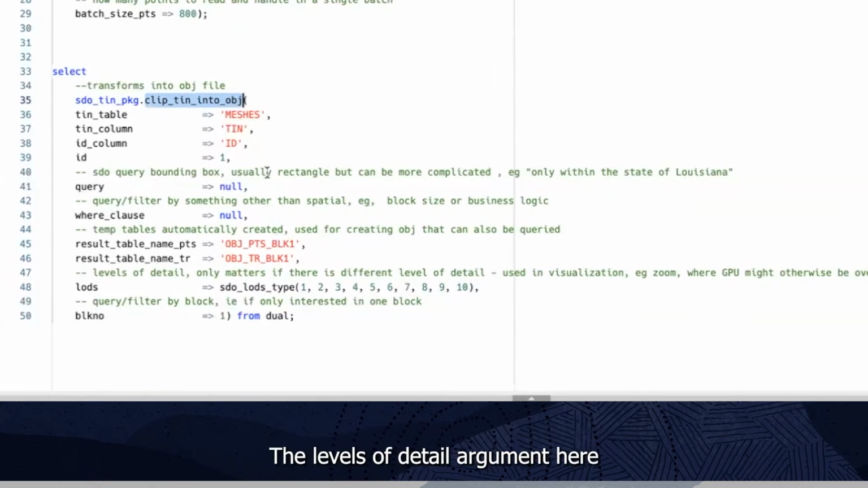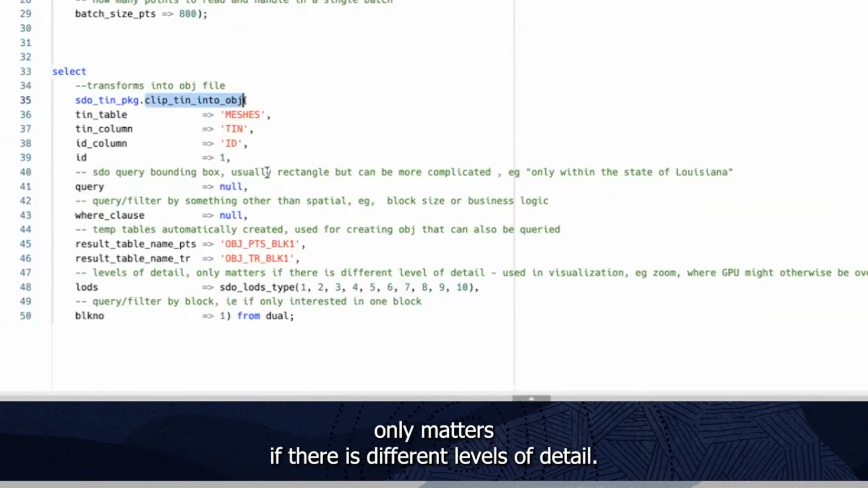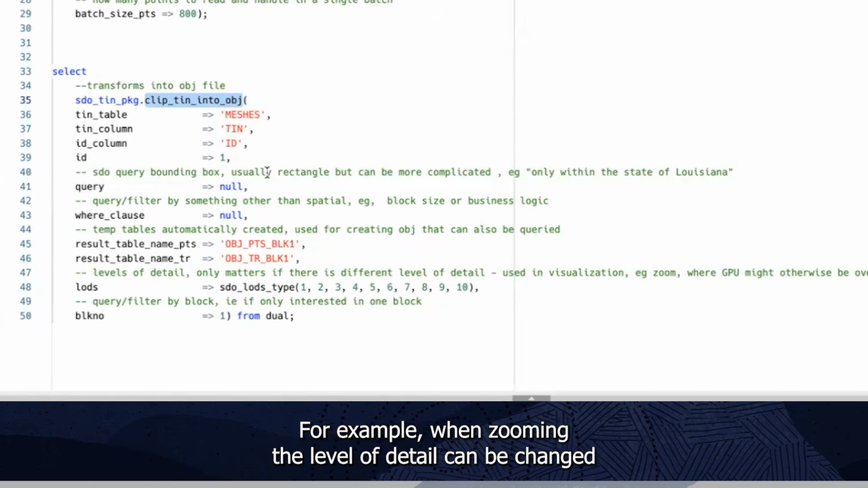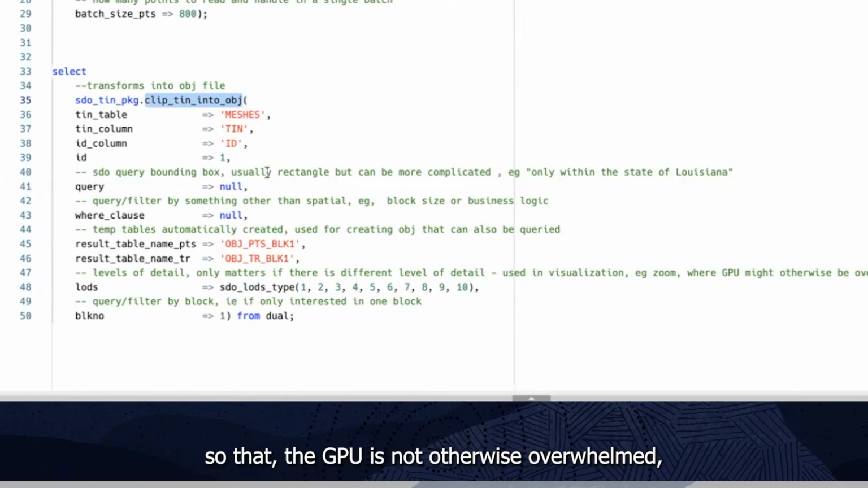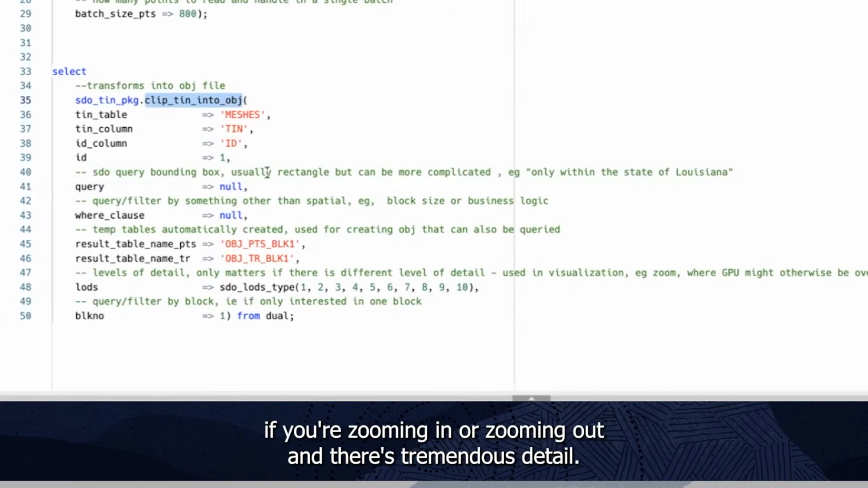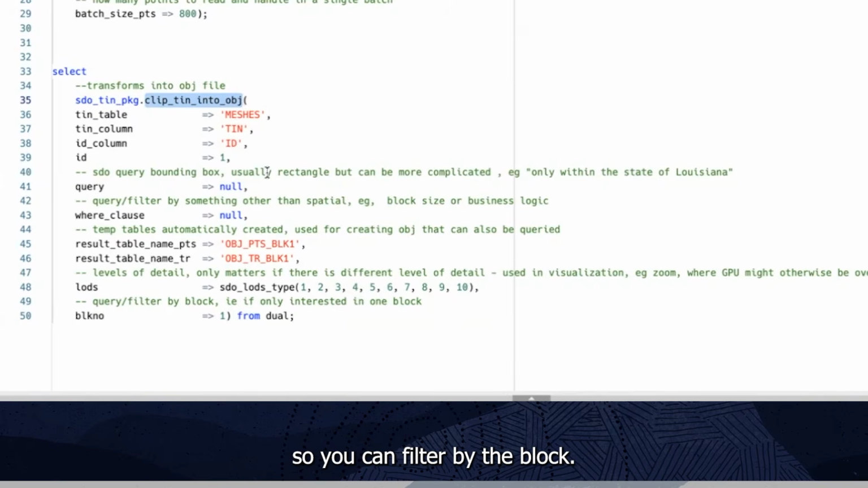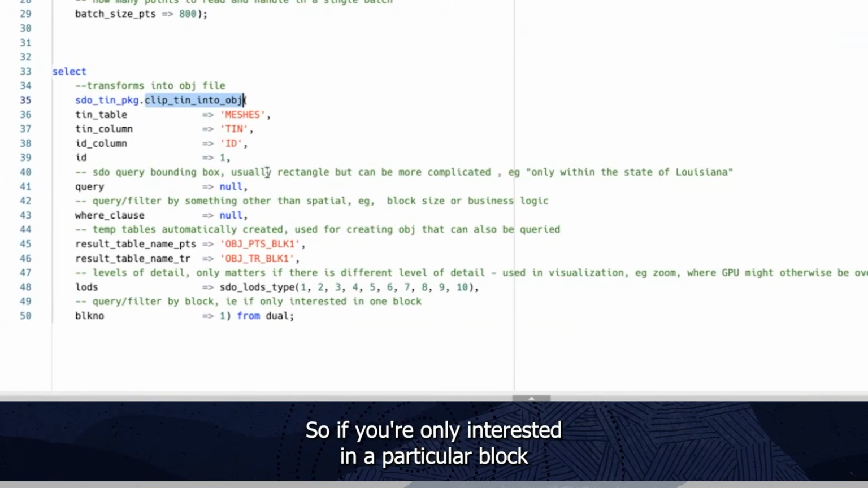The levels of detail argument here only matters if there are different levels of detail. This is generally used often in visualization tools. For example, when zooming, the level of detail can be changed so that the GPU is not otherwise overwhelmed if you're zooming in or zooming out and there's tremendous detail. And then finally, we have this argument for the block number. So you can filter by the block, if we're only interested in a particular block.